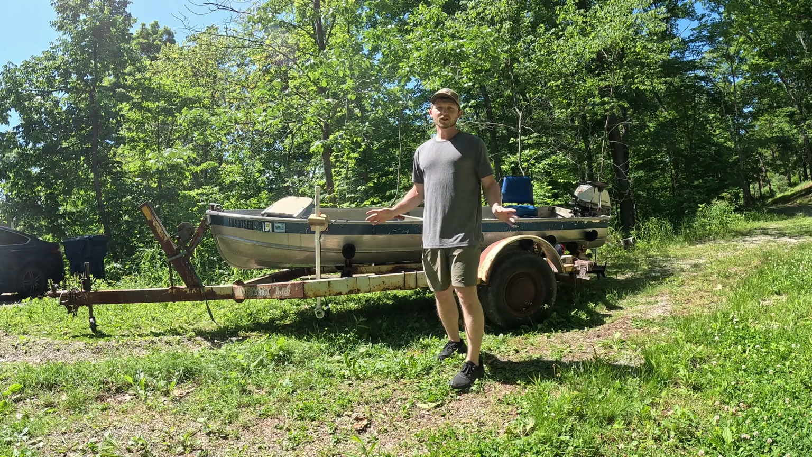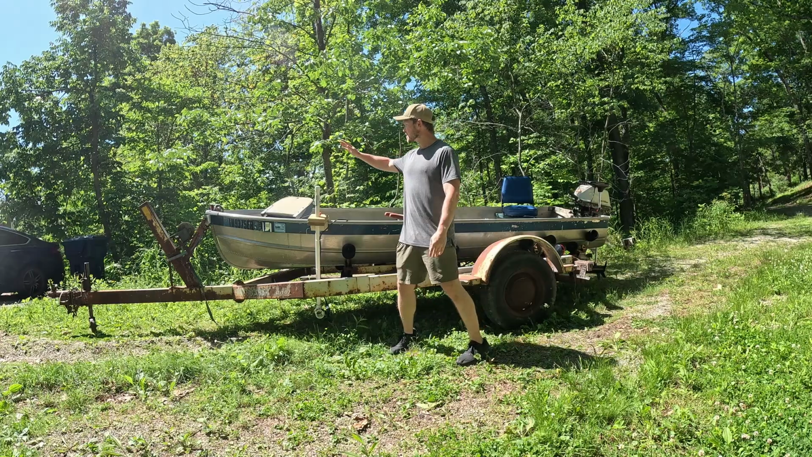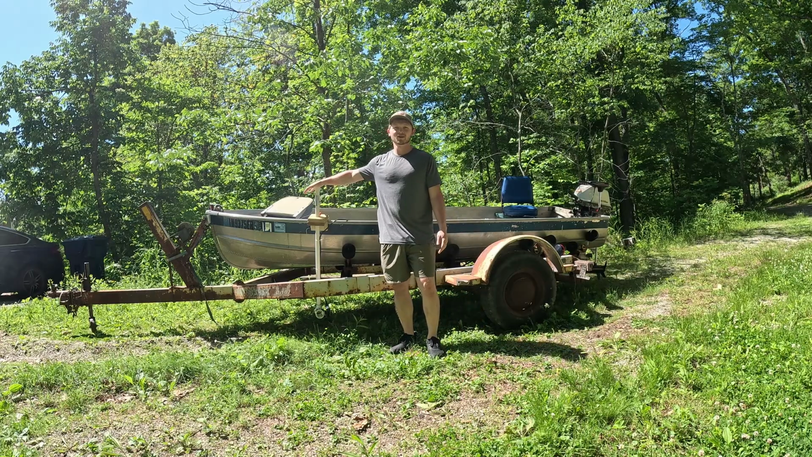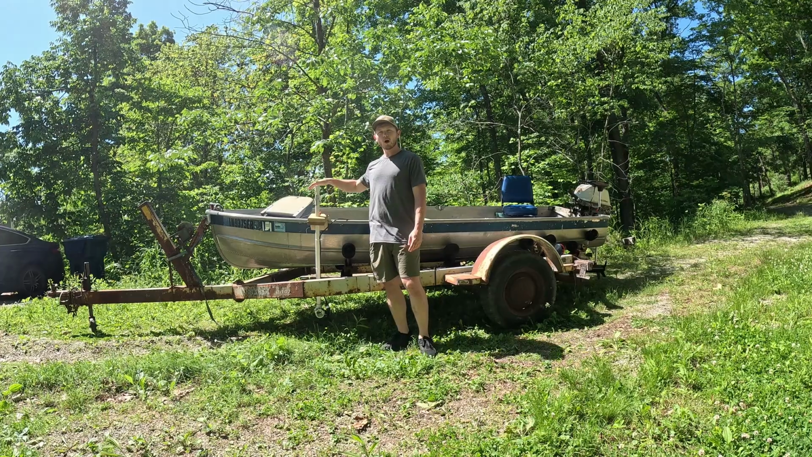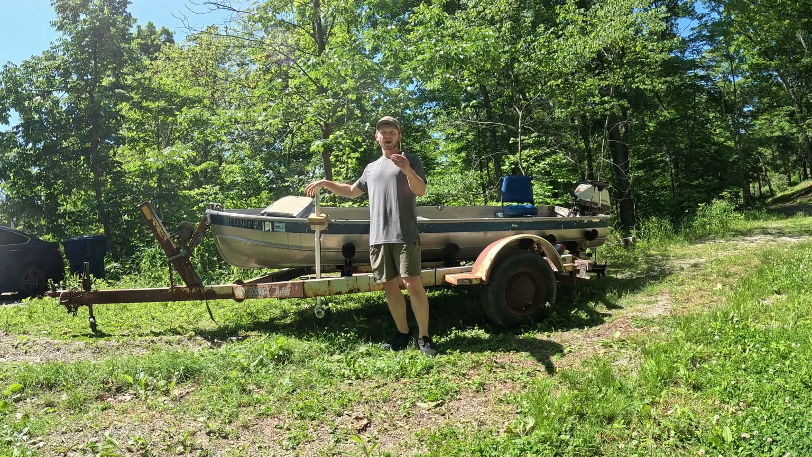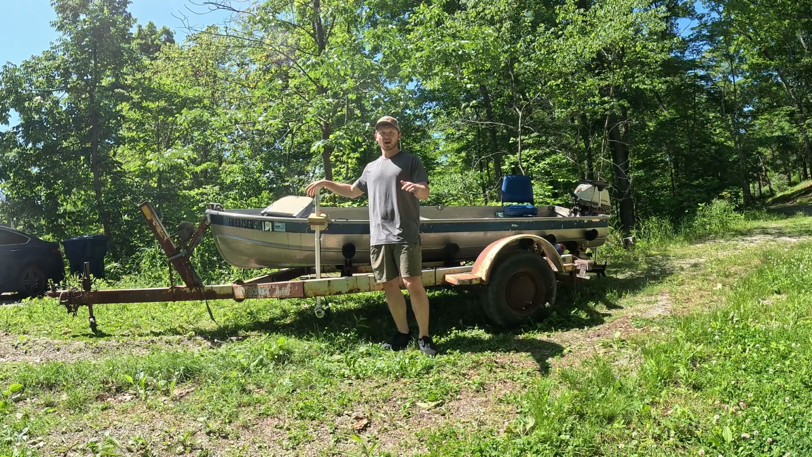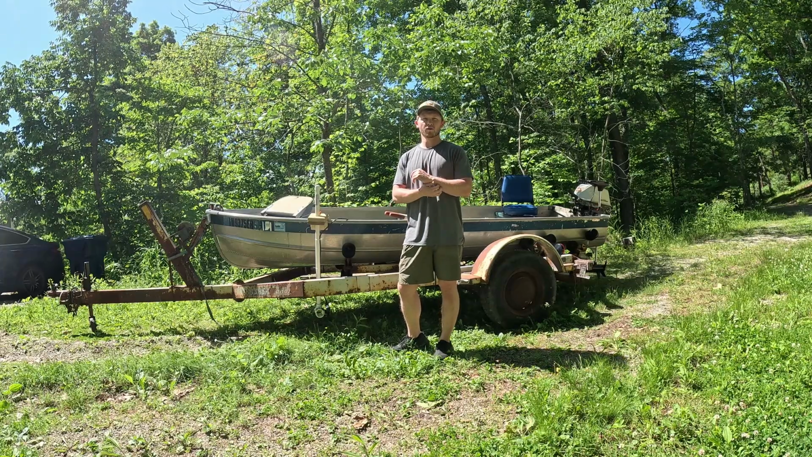Now, whether or not those fish want to bite is a completely different story. Livescope is not equivalent to catching fish by any stretch of the imagination. All this tool is doing for us is helping us put more of our casts in front of fish. And we're not spending as much time casting at open water where there are no fish.